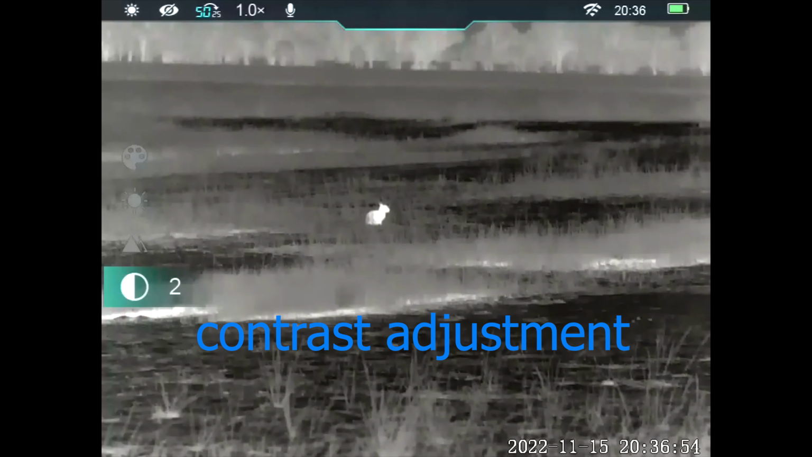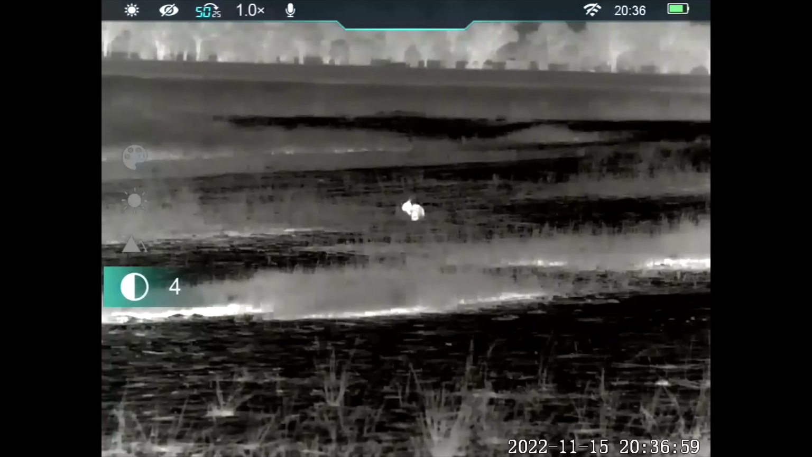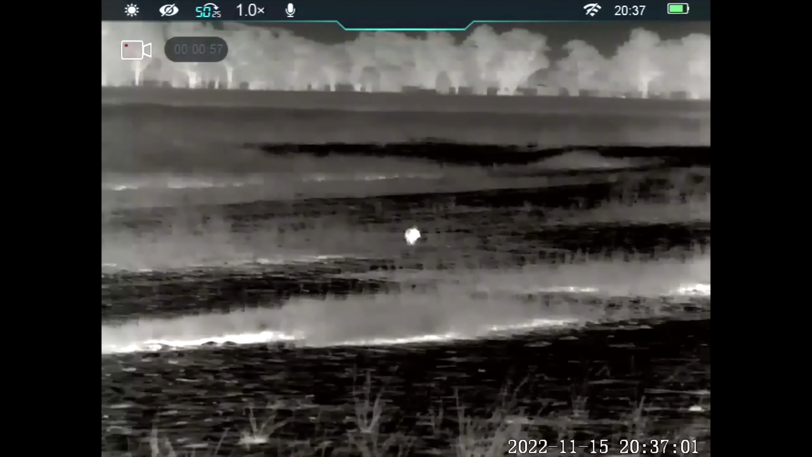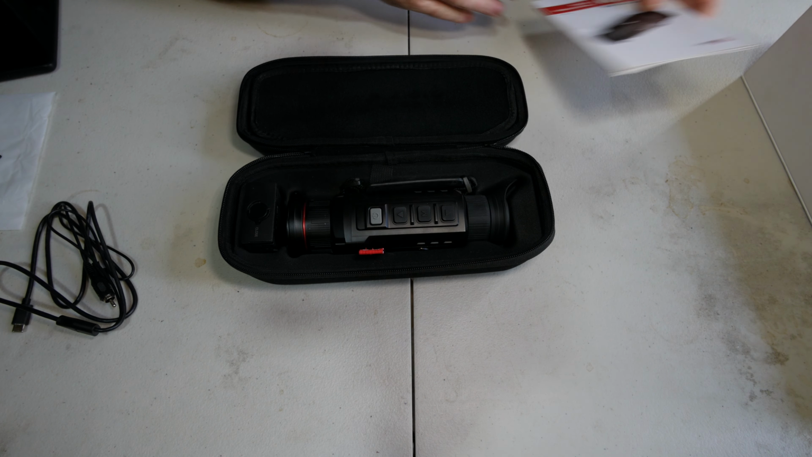They charge by USB port C. The battery life is 10 hours. I guess that's going to depend on what you're doing. 32GB internal capacity, and it weighs 650 grams. Alright, that's probably the most important bit you need to know out of it.